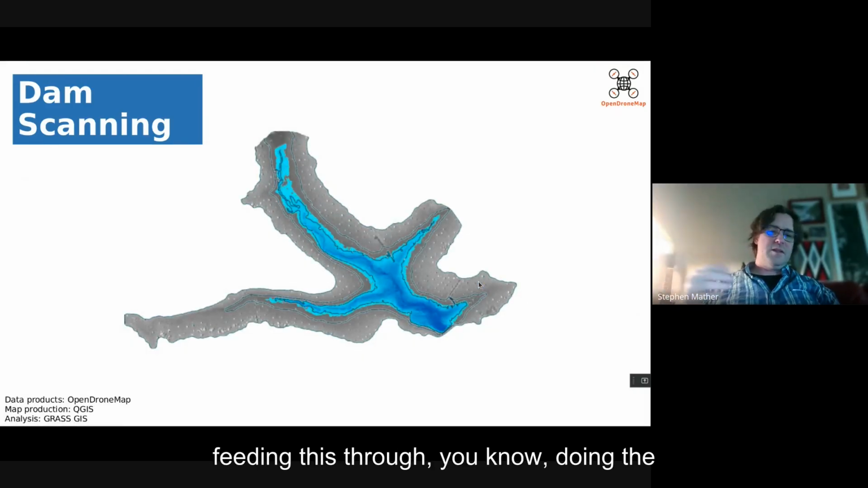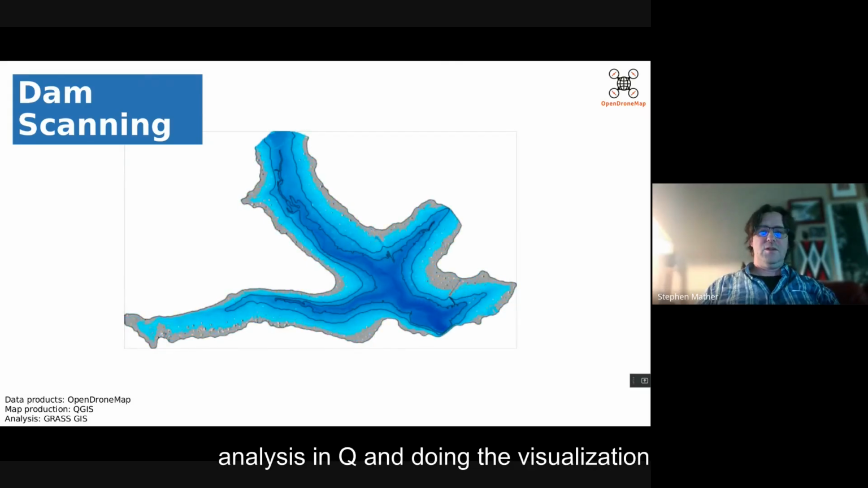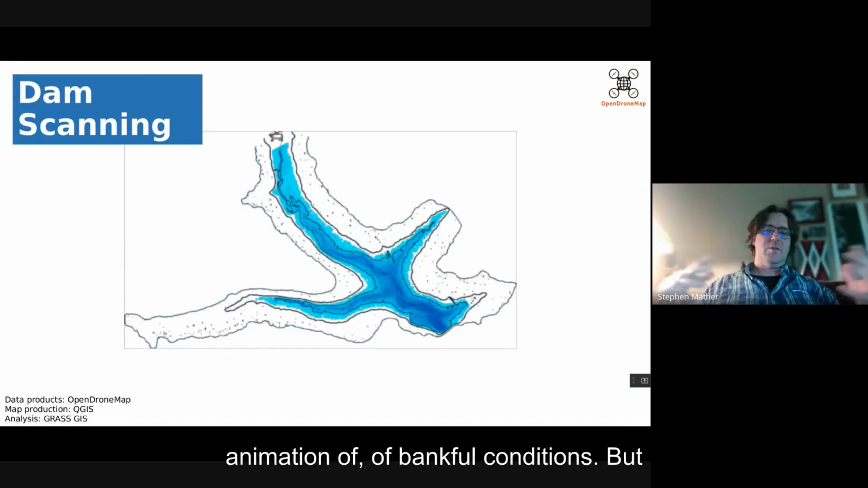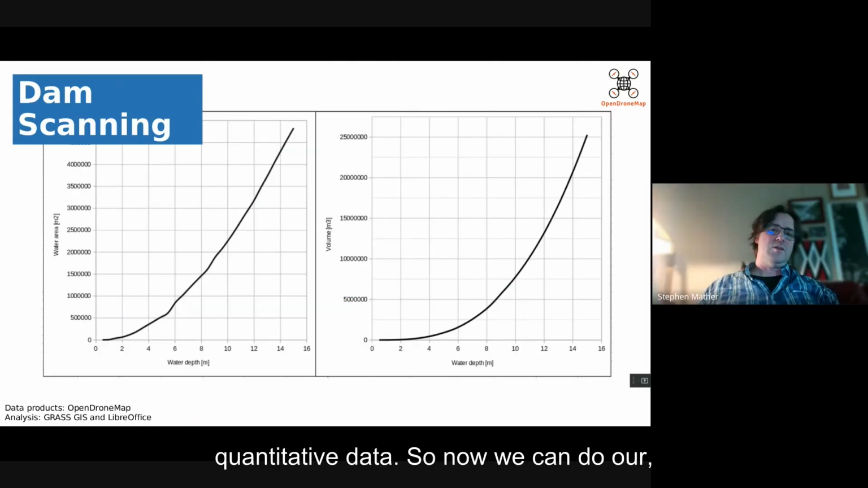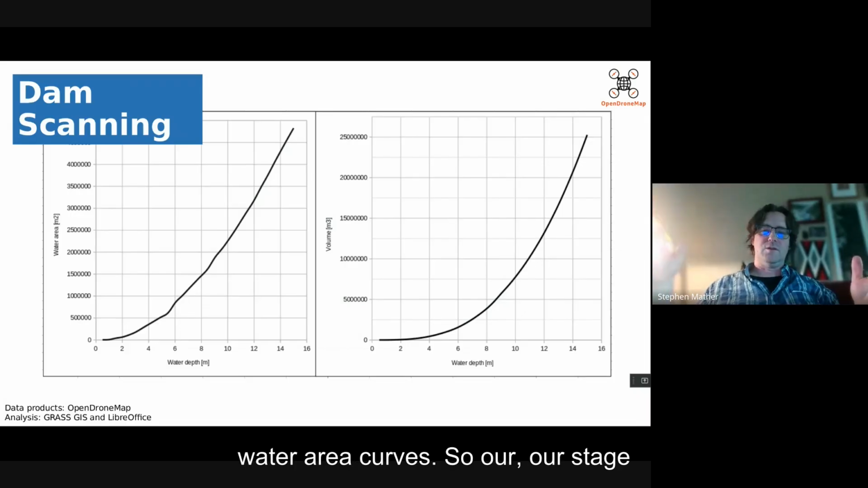And then, doing the analysis in GRASS and doing the visualization in combination of GRASS and QGIS, we're able to create this animation of bank full conditions. But of course, as always, that's tied to quantitative data. So now we can do our depth versus volume and depth versus water area curves. So our stage versus volume and water area, which hydrologists love to see.